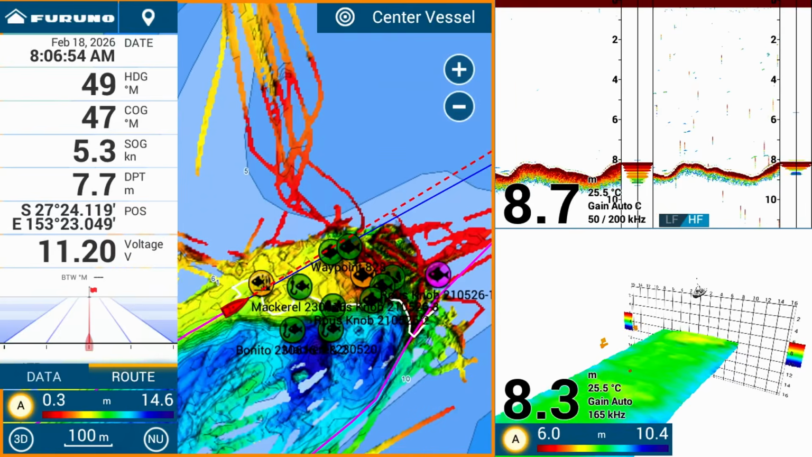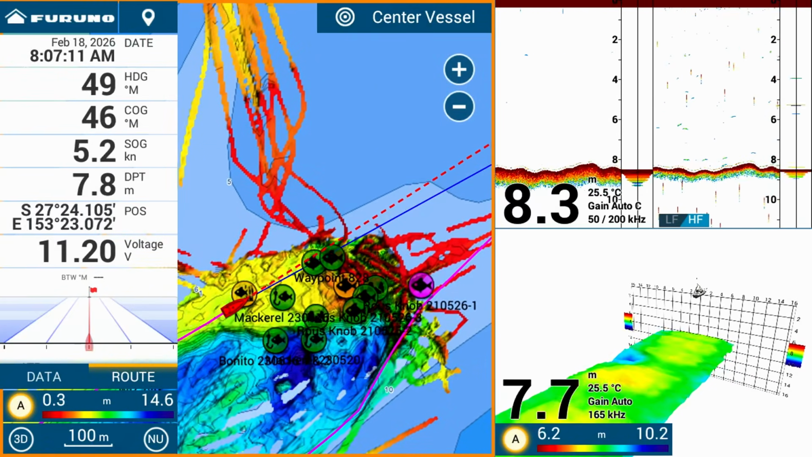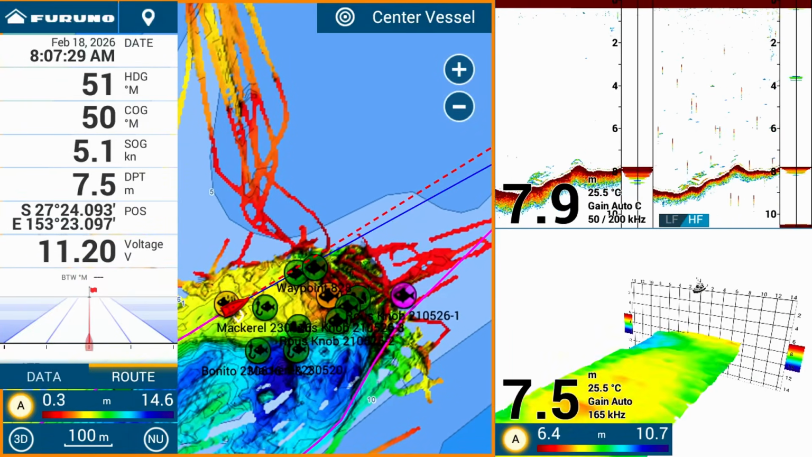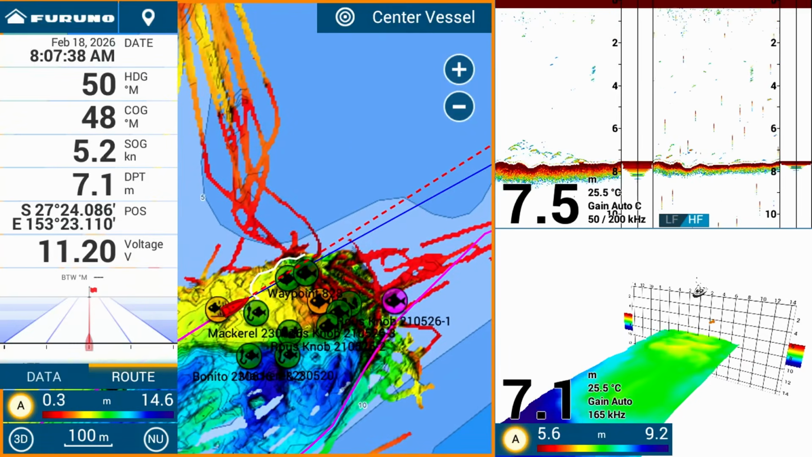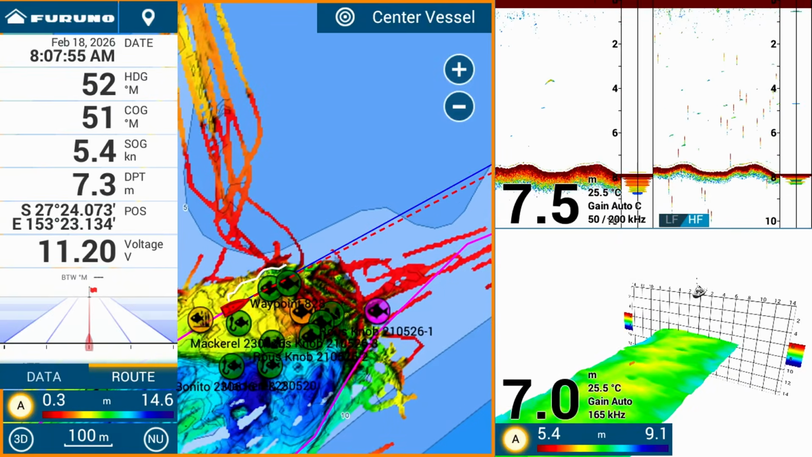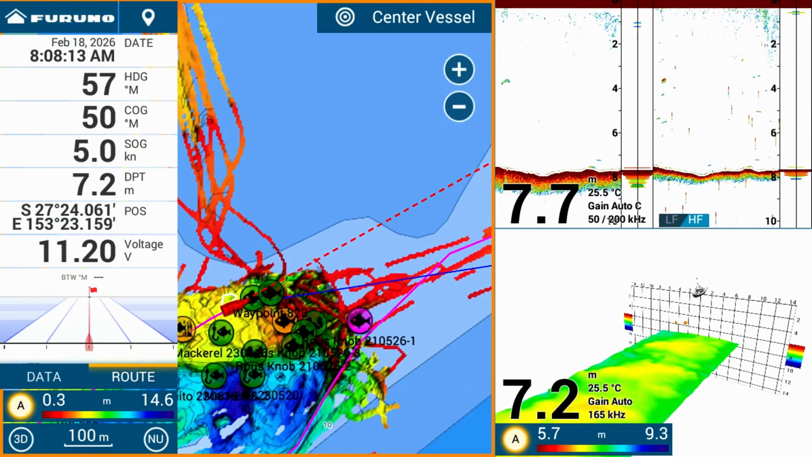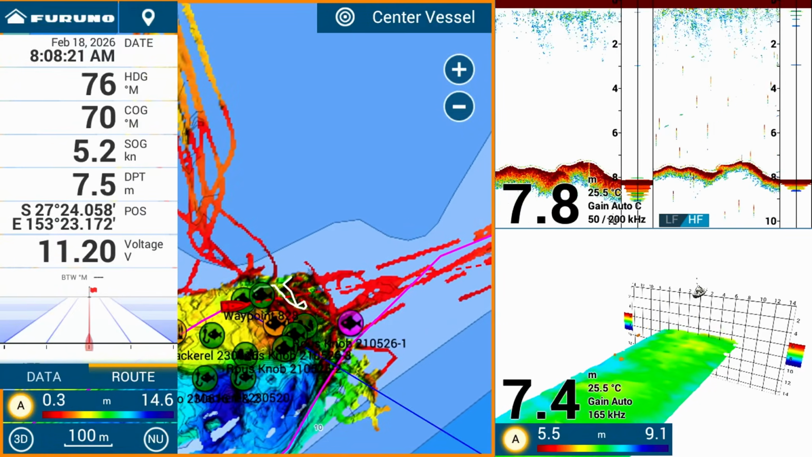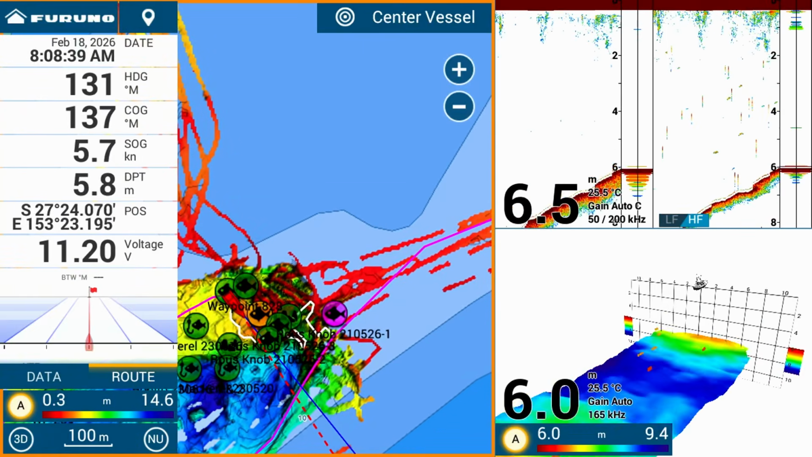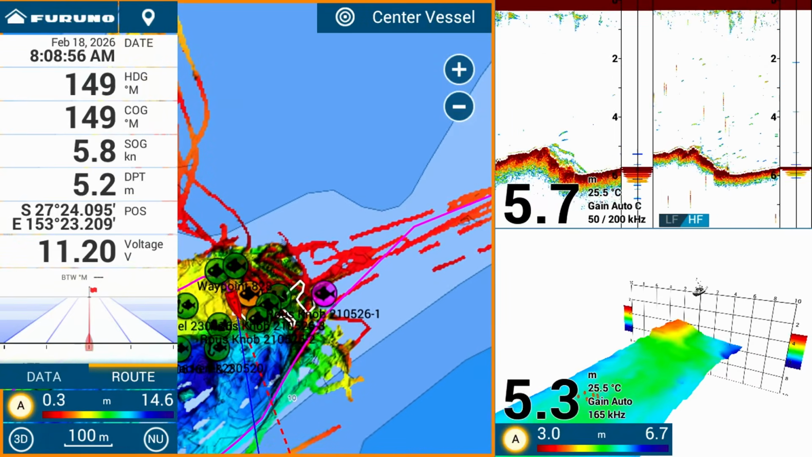Being outside the green zone put me at the Rous Knob. I've covered this area in detail in other videos, but I will mention it again. As you can see from the marks on my screen, I've found it a very productive area over the years. There's a bit of structure here and a steep drop-off into deeper water. You can see the structure in the PBG colours on the chart, as well as in the 2D and 3D sounder screens.